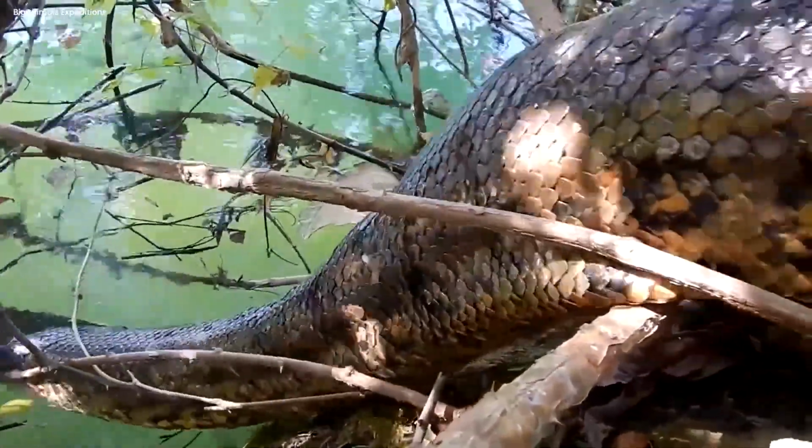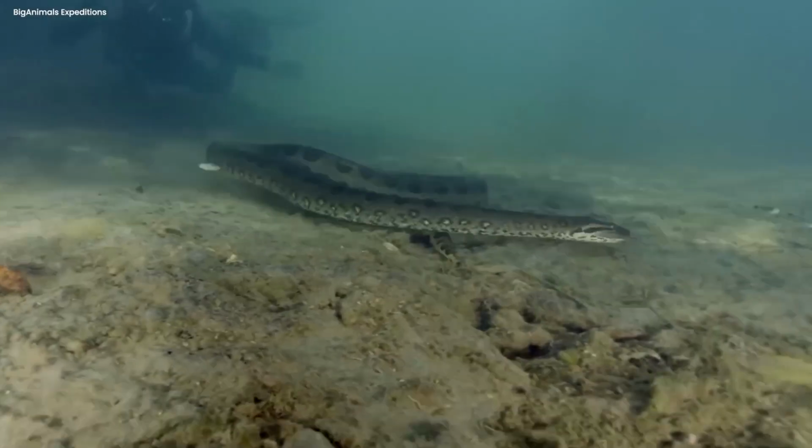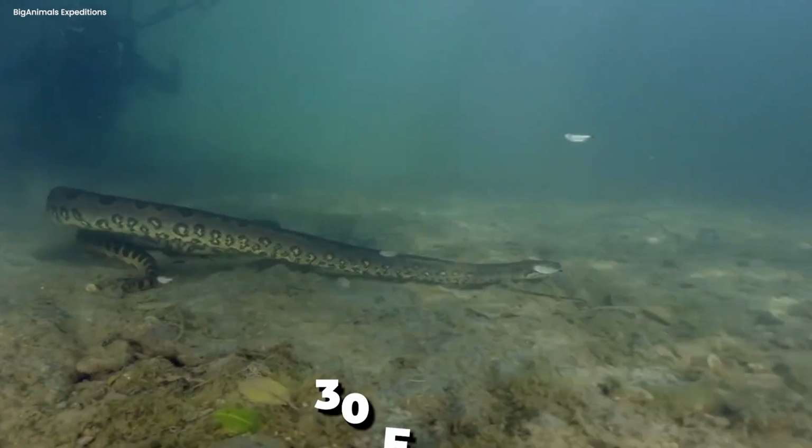Anaconda. Have you ever thought about how big those anacondas can get? Like, seriously, what's the upper limit for their size? Well, let me tell you, they can reach a whopping 30 feet.